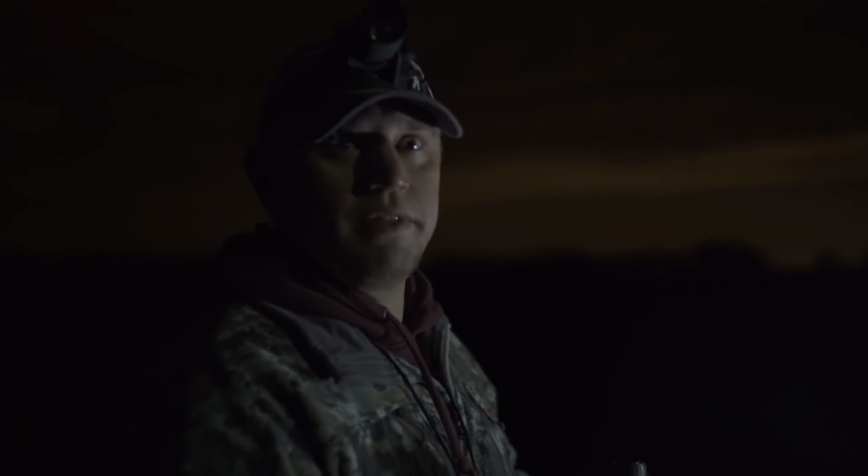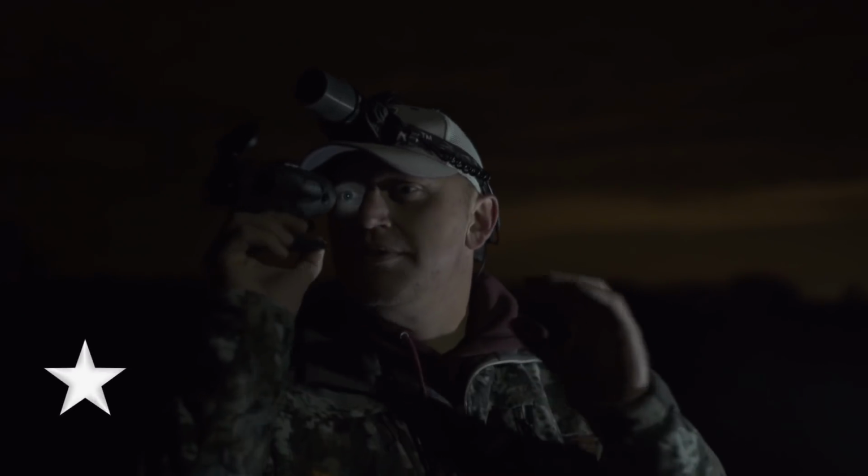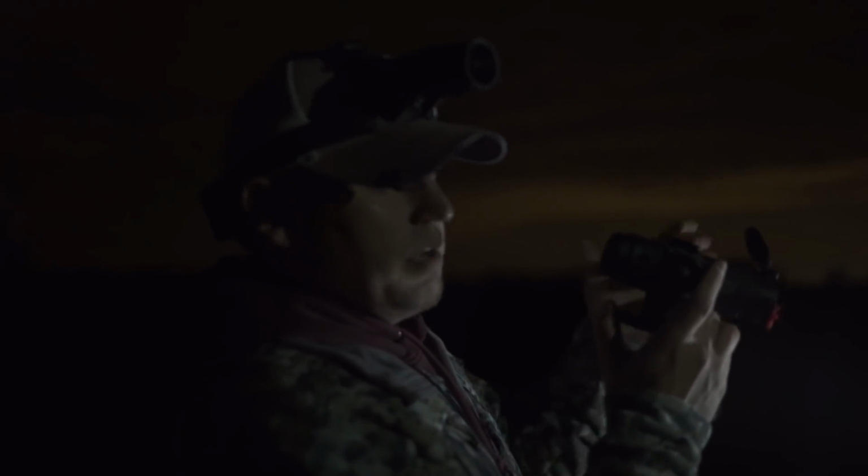A few years back, when we first jumped into thermal, it didn't take us long to figure out what kind of advantage we had been missing out on. Ever since Tyler introduced us to thermal, I feel kind of naked on a stand without it. We were probably the biggest advocates for using just a light. But if a guy can ever figure out that having a light and thermal on a stand is the strongest approach to being able to kill stuff, especially once you actually get them coming to the call, to keep them coming and blind them with that light and get them close, it's hard to beat.